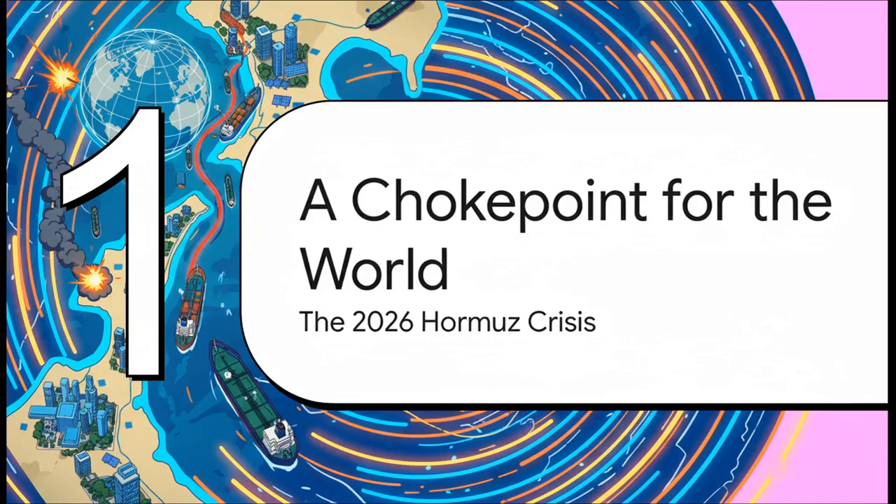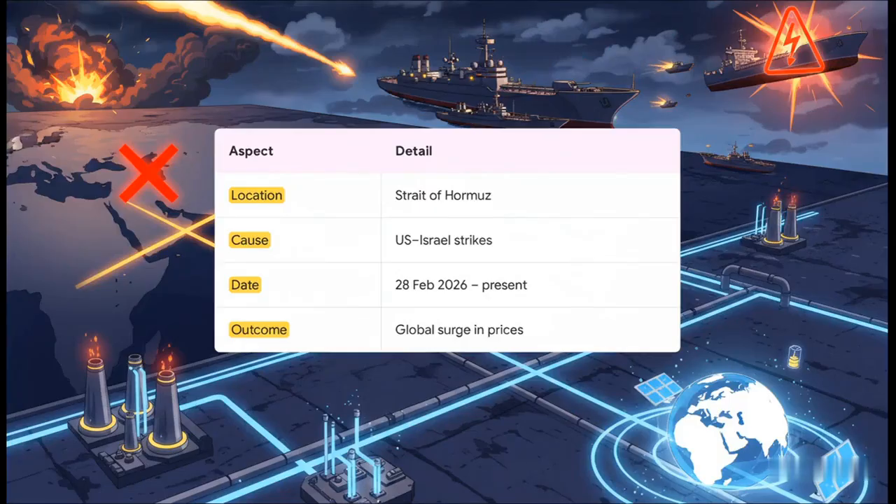All right, let's start at the epicenter of it all. How did this one little passage become the fuse for a legitimate worldwide crisis? Well, here's the rundown. It all kicked off on February 28, 2026. Military strikes on Iran triggered a really swift retaliation. Iran's Revolutionary Guard warned all vessels to stay away, and just like that, they created a blockade on the Strait of Hormuz, which happens to be one of the most critical energy arteries on the entire planet.